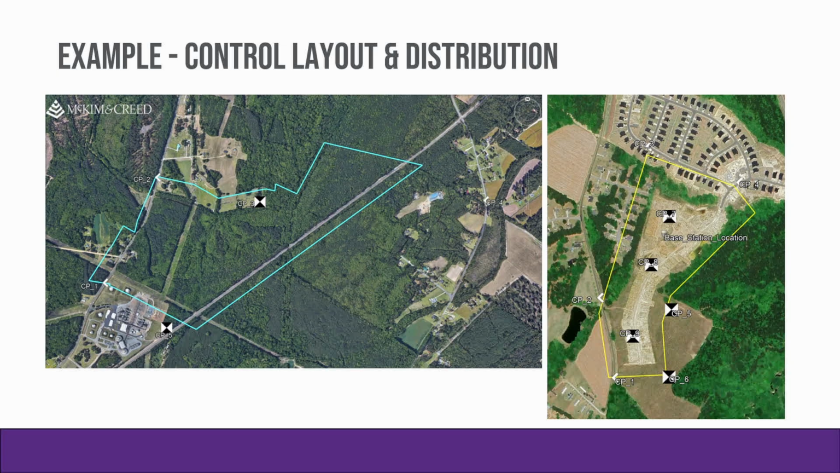These are two examples of control layouts. The reason I picked these two: the one on the left is a greenfield solar development project. It's about an 80-acre site, but what you'll notice is it's completely wooded. So our ability to set control within the site is fairly limited because there are trees and stuff growing inside of there. The opening that is running through the site is a railroad track, and we're not allowed to go on that easement, and we don't want our crews to be working on that easement if a train comes by or something.